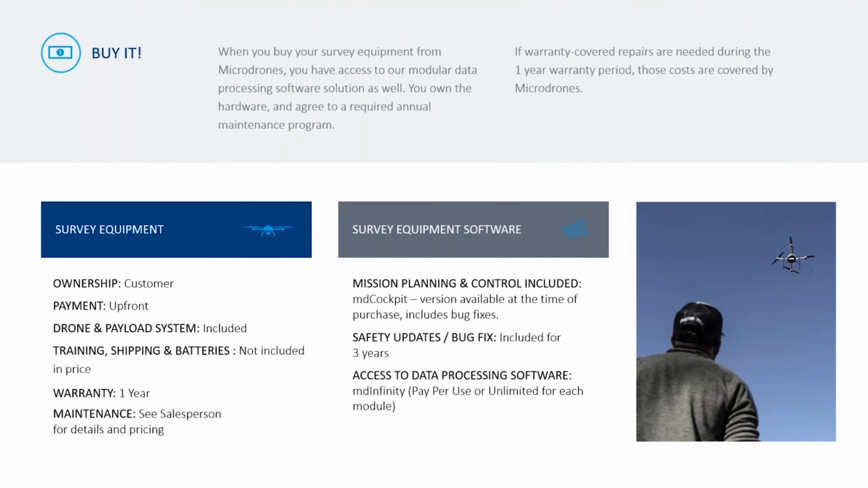Matt, let's look at a quick example of what happens when you buy it. So if you want to buy the hardware and own the hardware, you can still do that. Microdrones as a service isn't taking that away from you. If you want to still own the hardware, you select our buy it as a service route. What you're doing here is buying the hardware, meaning you own the drone, own the payload, and you own the batteries.